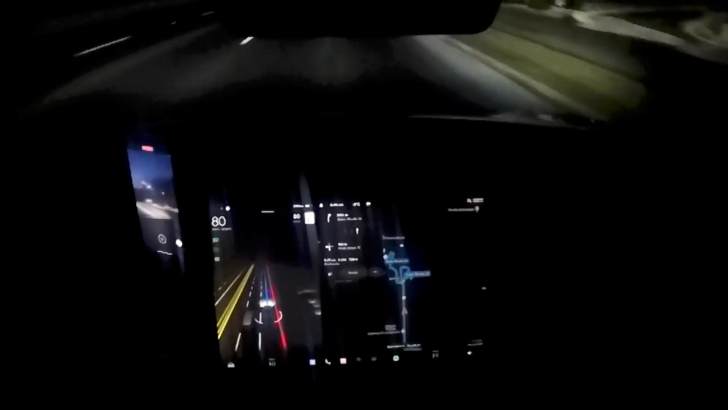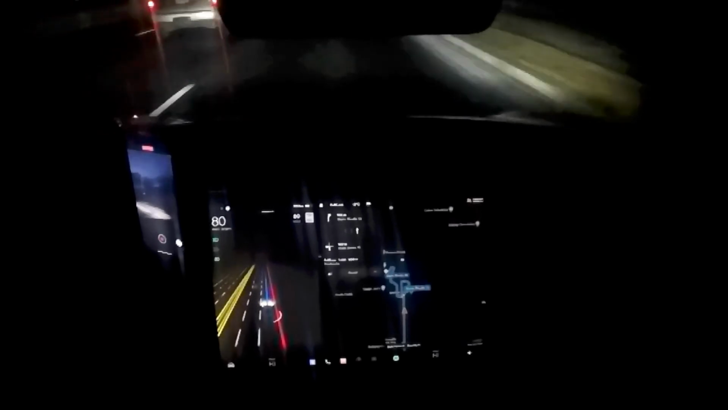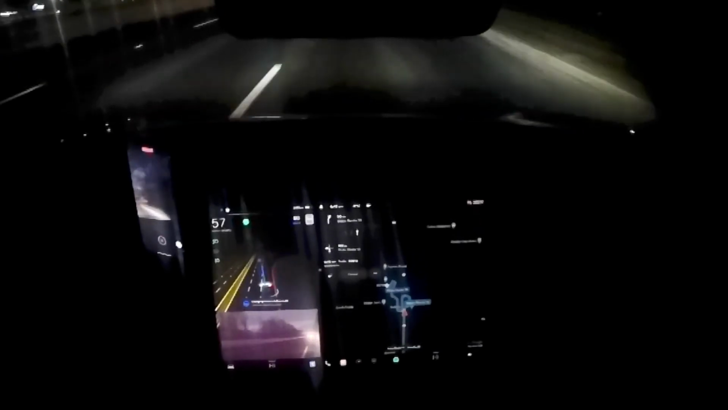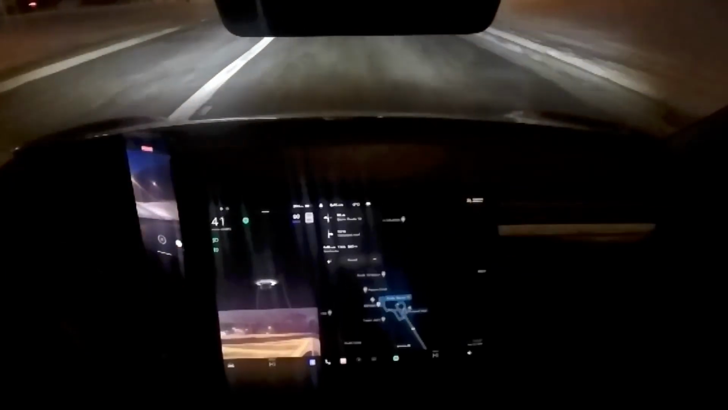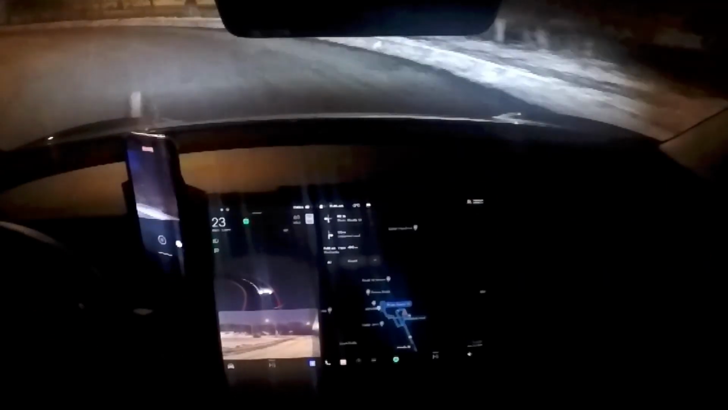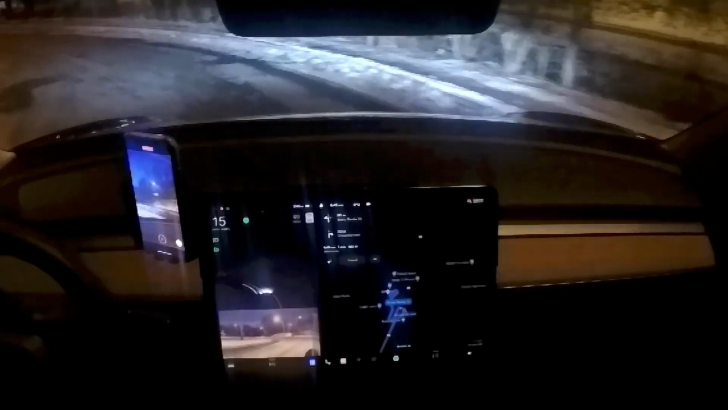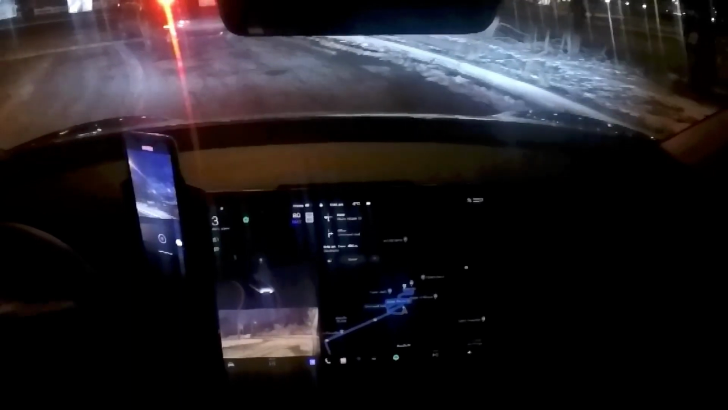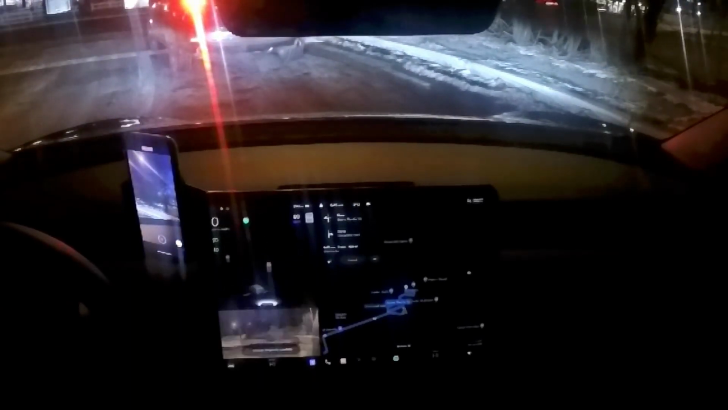Now it got a little tricky, really tricky, and I had to take over a couple of times. Again, trying to point out the challenges. It's supposed to go into this turnaround, and it was doing something really weird. It was going to go straight and make a right, which would be against the traffic, so I had to take over. And here is the next challenge. So I came into this light. There was a car in front of me, and I'm supposed to stay on the right because it's a left turn and then a right turn into the parking lot.